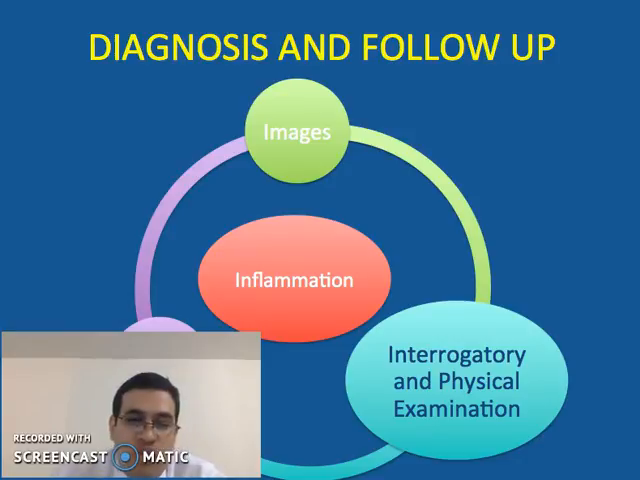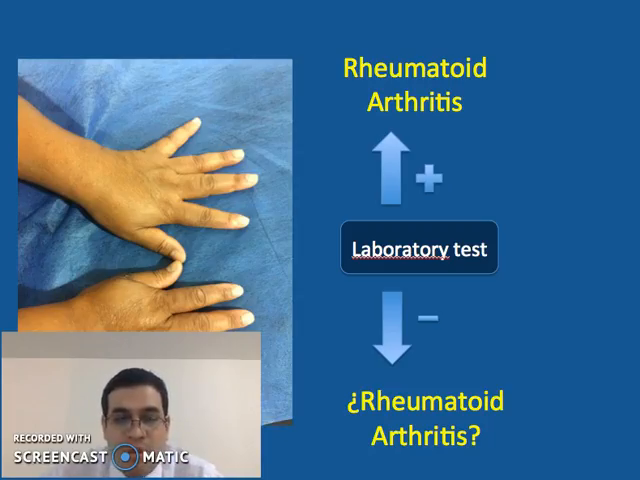So we use other aids to make the diagnosis of active disease, and these are the images and lab tests. The problem is that if the laboratory tests are positive, they confirm the activity of the disease, but if they are negative, they do not rule it out.